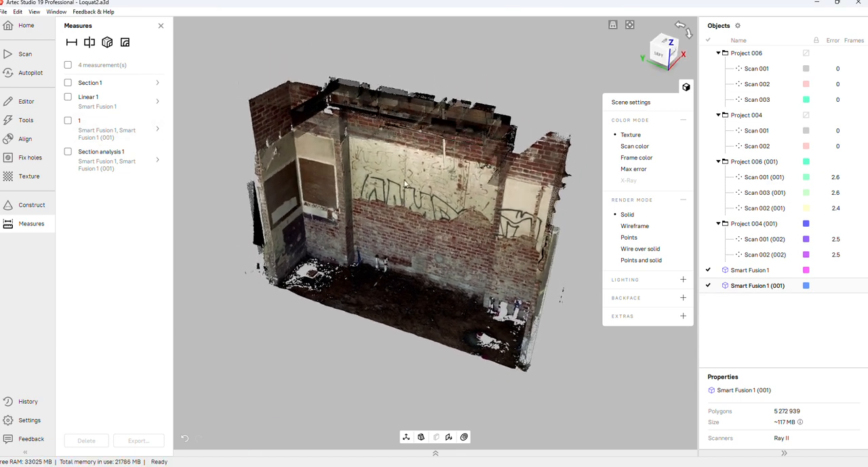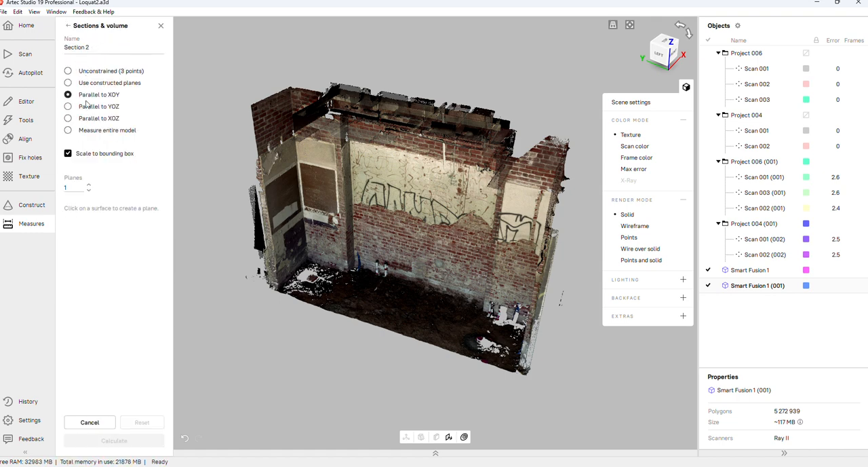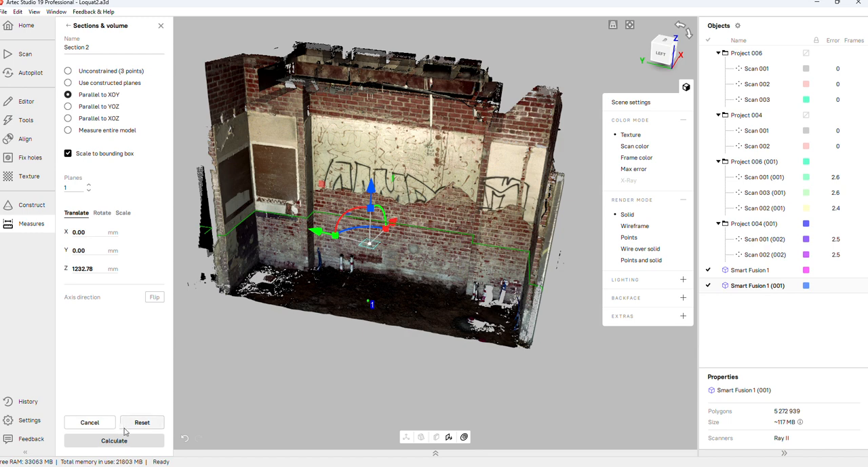In order to get a section, which the other one was just CSV file exporting. This one is actually sections. Sorry, not just mesh, but sections right here, parallel to XYZ. Click in the bottom, and you can drag up to the section you want, and then you can just see, oh yeah, I want this area. You can click rotate, scale, whatever you want to do. As calculate.